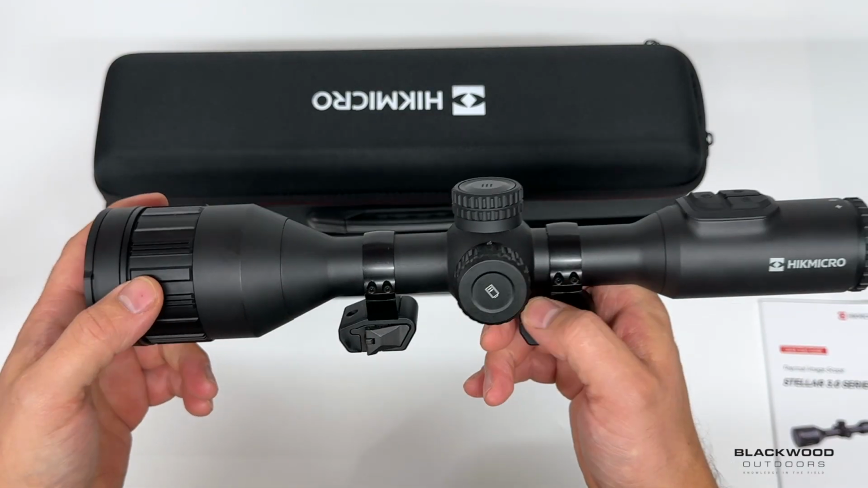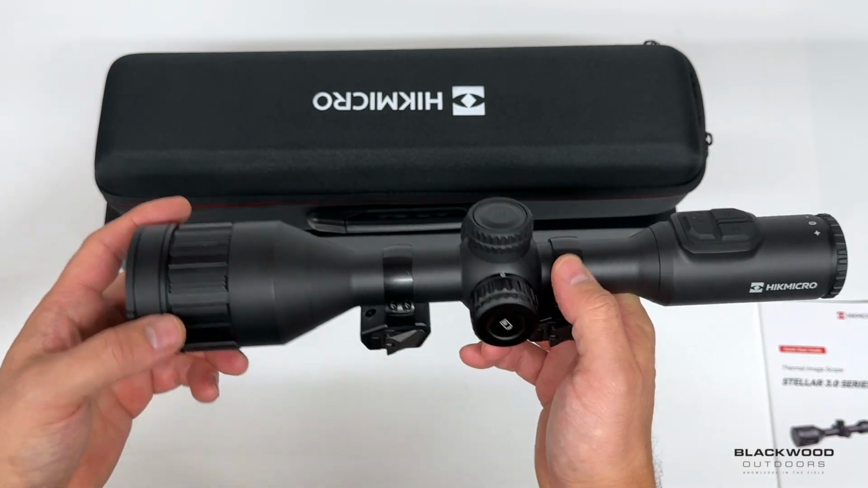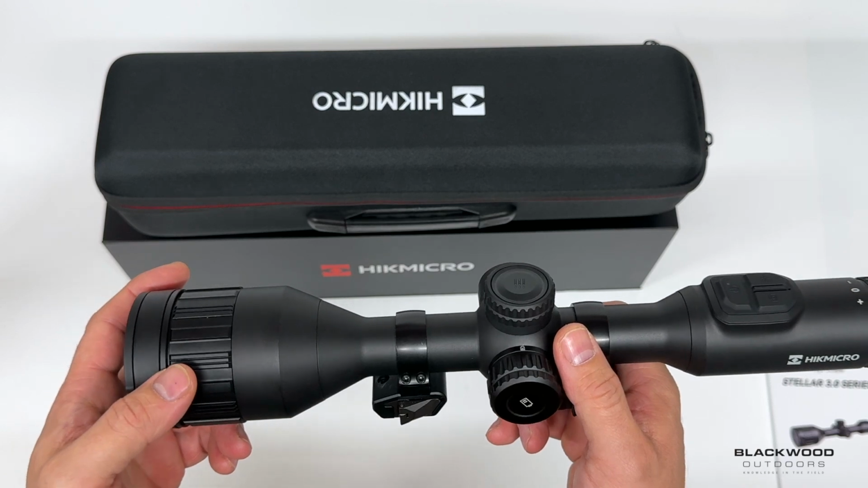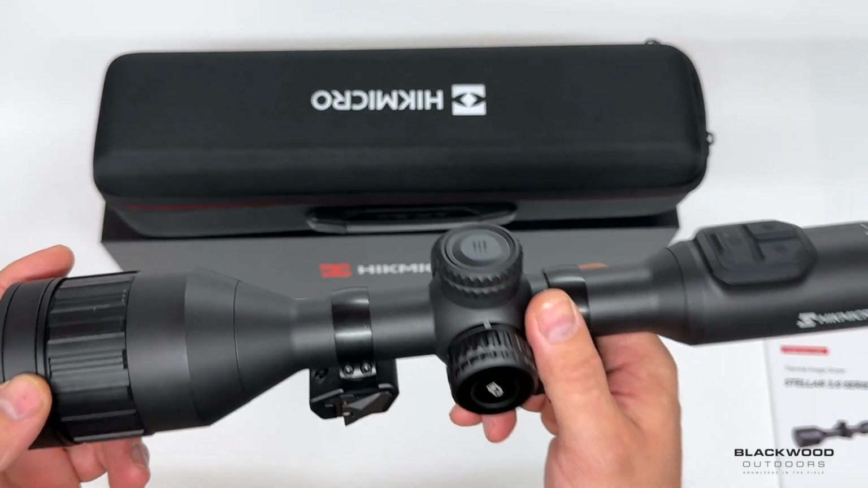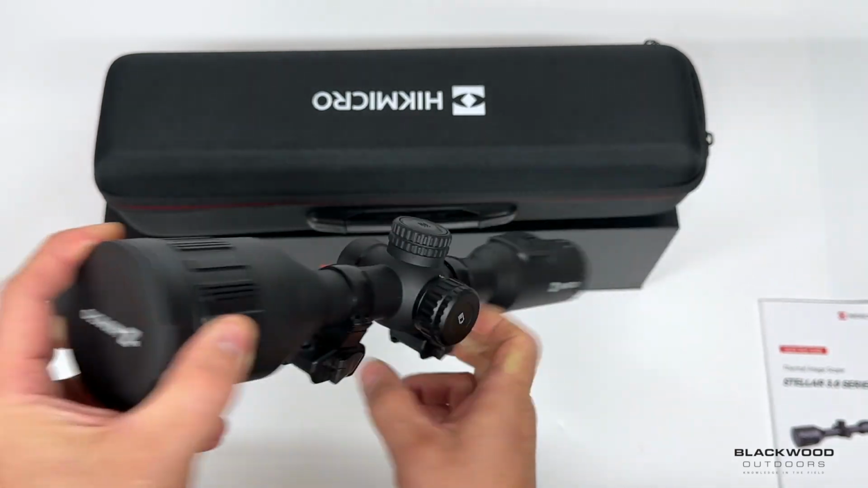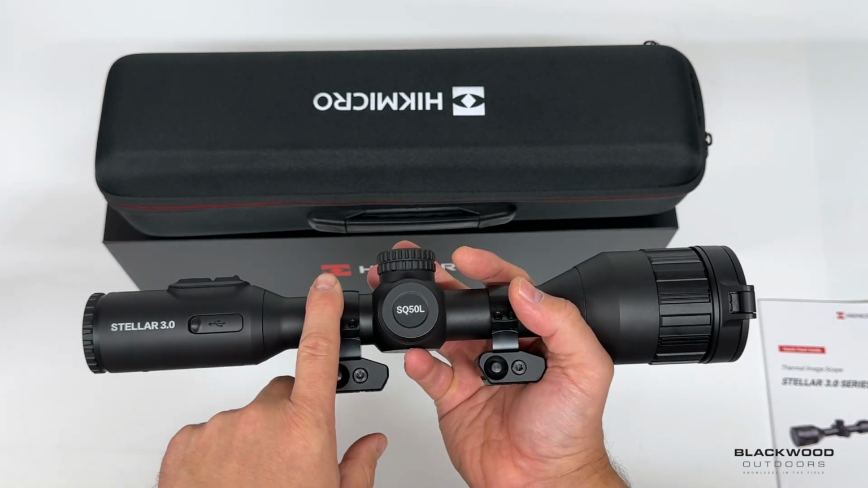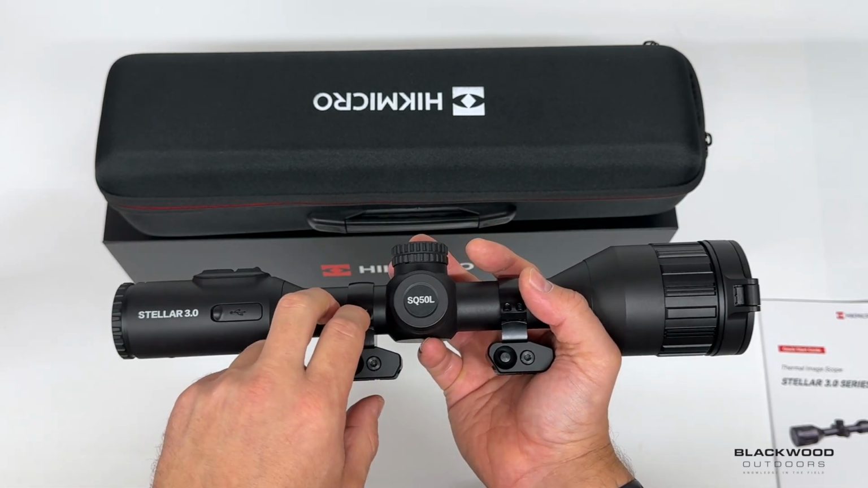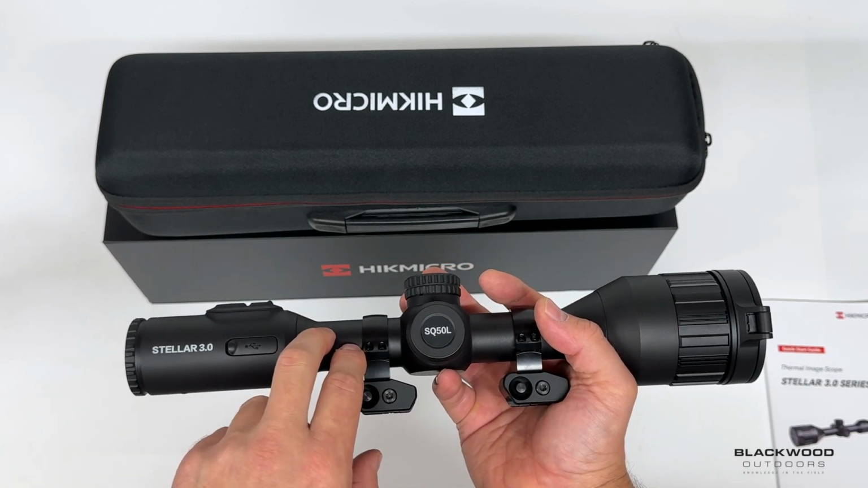So, key features, sensors. So the SH35 and SH50 have got 384 resolutions. The SQ50, which is this, has got a 640 resolution. Both of them units are 15 micron NETD and both are 50 Hz refresh rate.